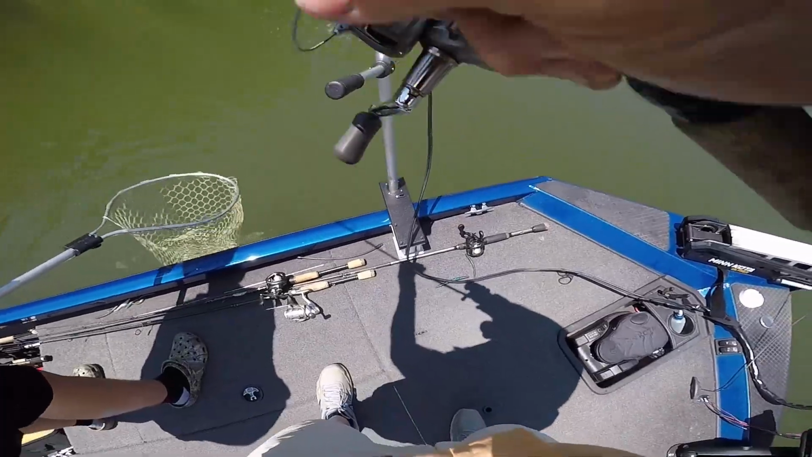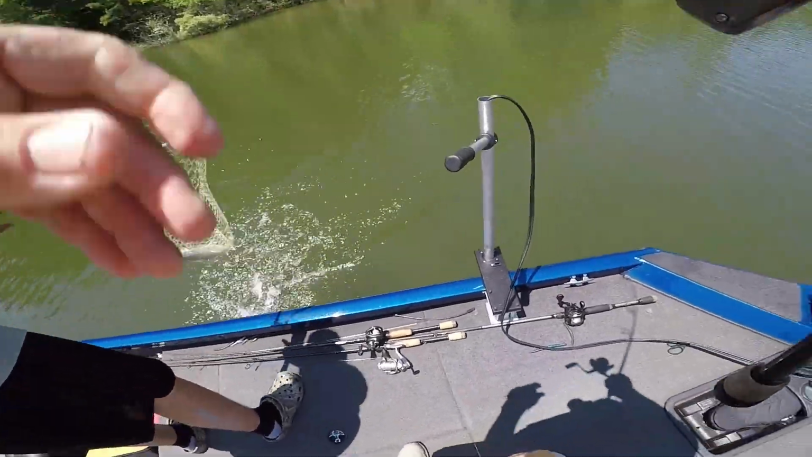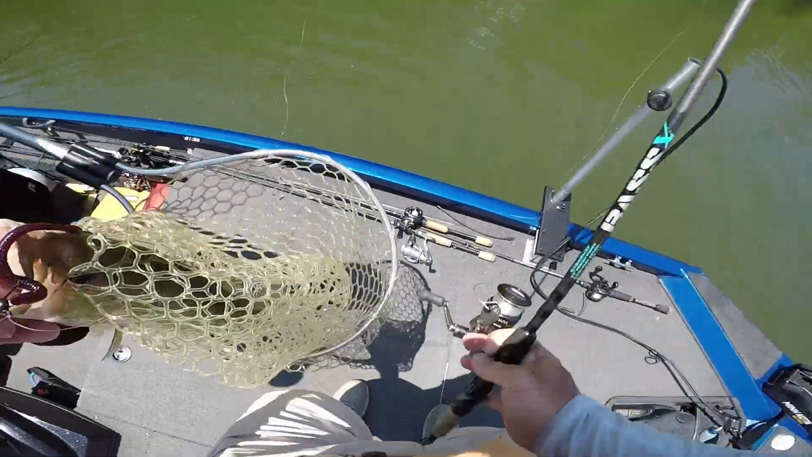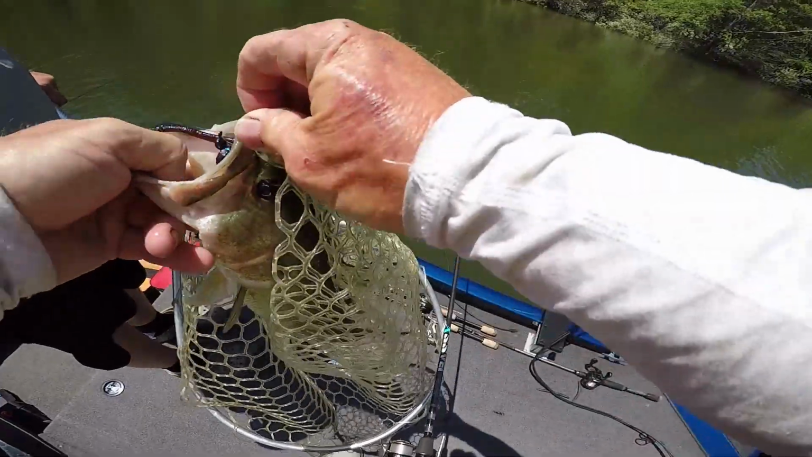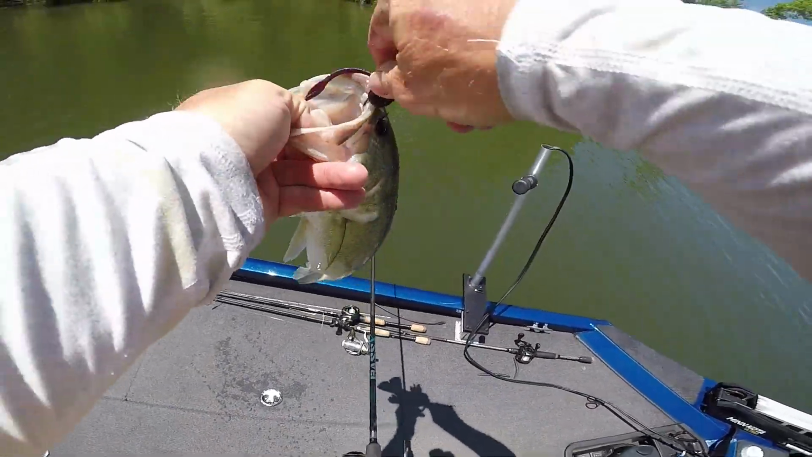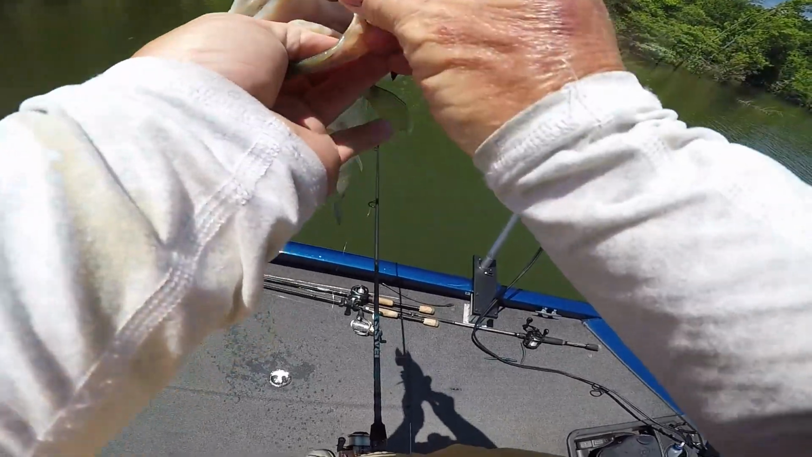Here he comes. I tell you, they're fighting though. Bam! Yeah, he's in the net. That's my net man. Net man, if you watch this, when Mason's trying to take the spot. Look at there, all the way through. He's a little bit bigger than the other one. As Mason said, this is good tournament size if he's trying to fish a tournament.